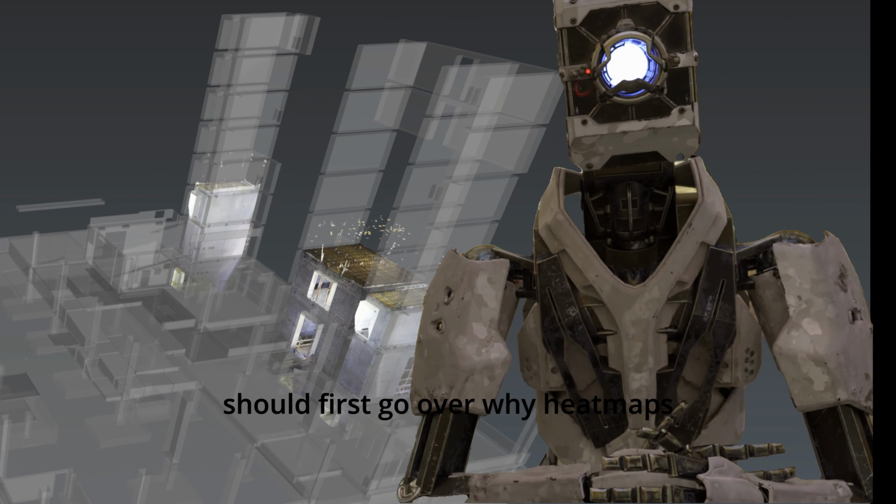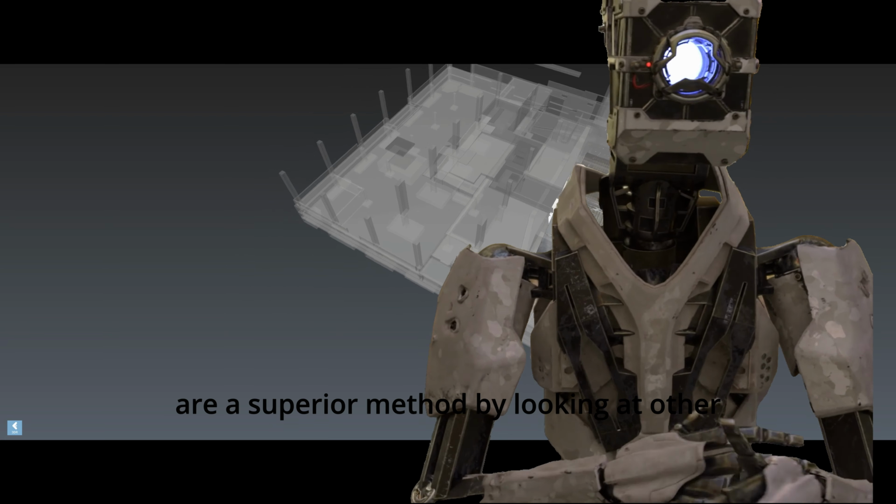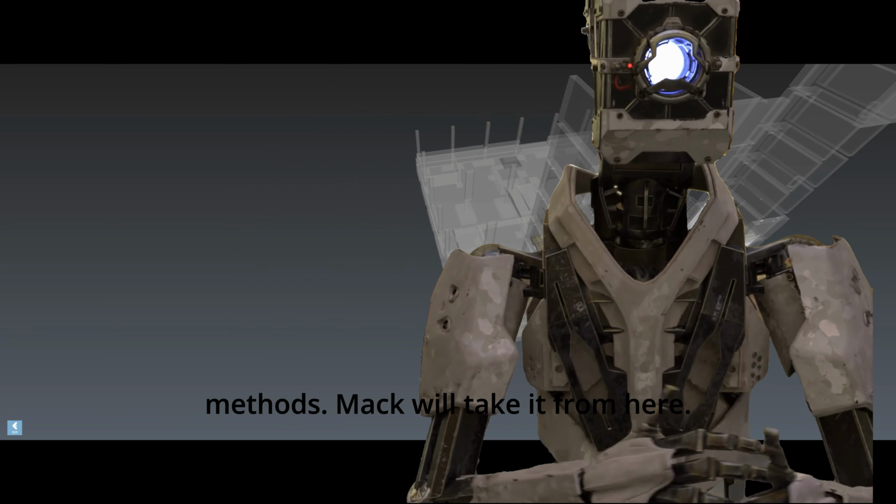However, we should first go over why heat maps are a superior method by looking at other methods. Matt will take it from here.